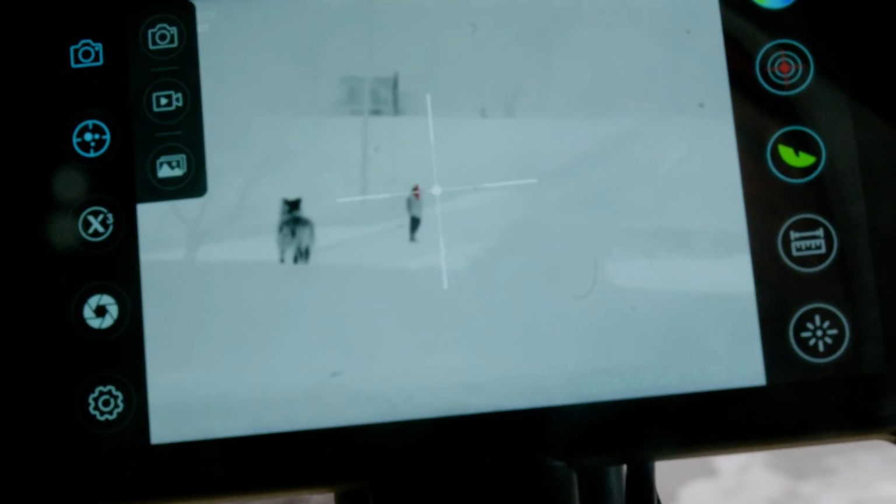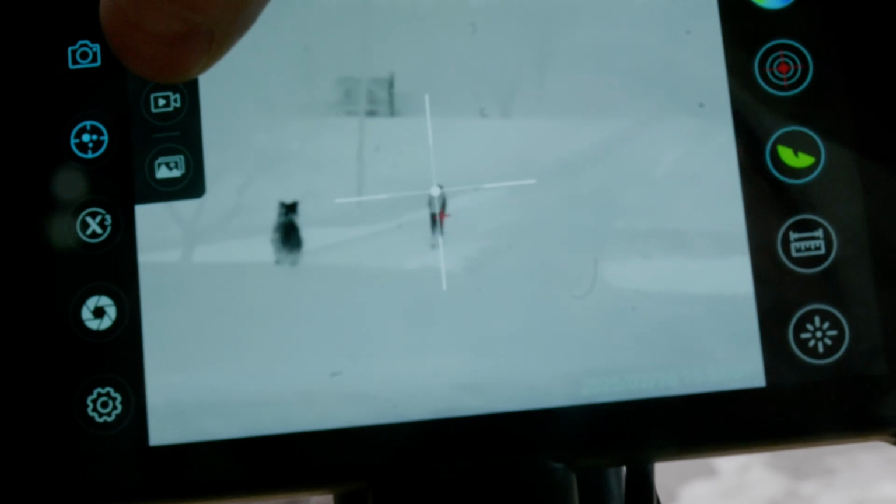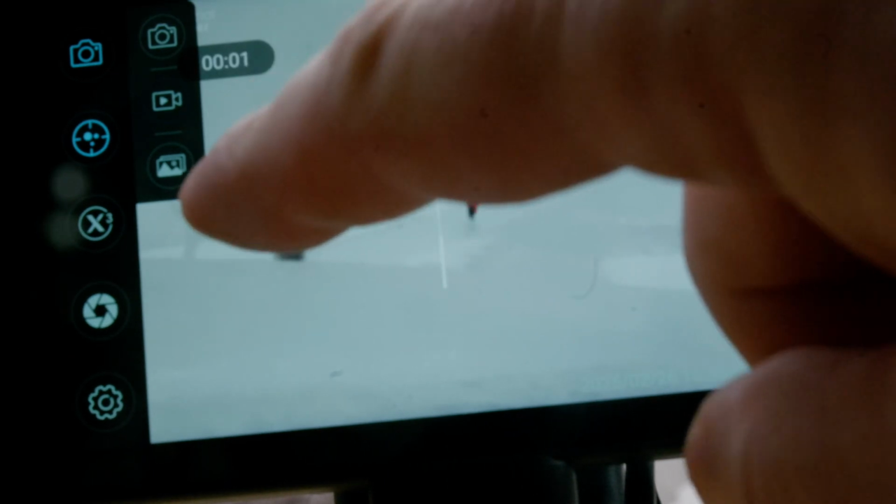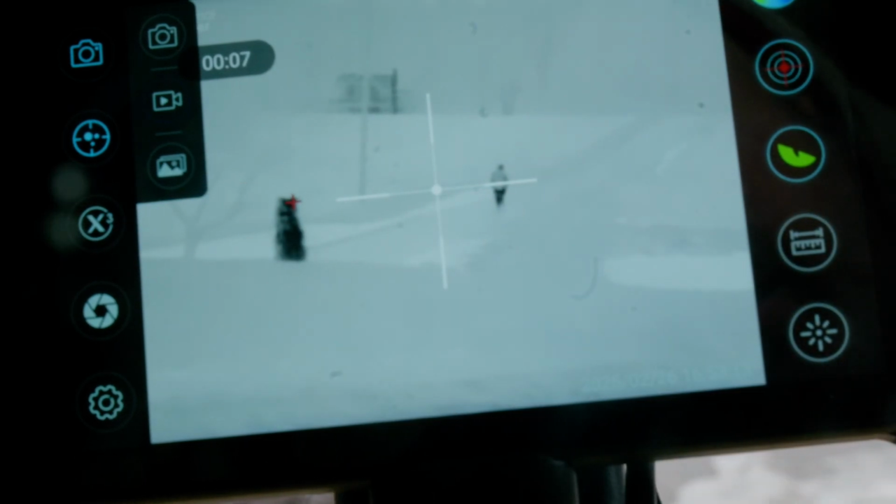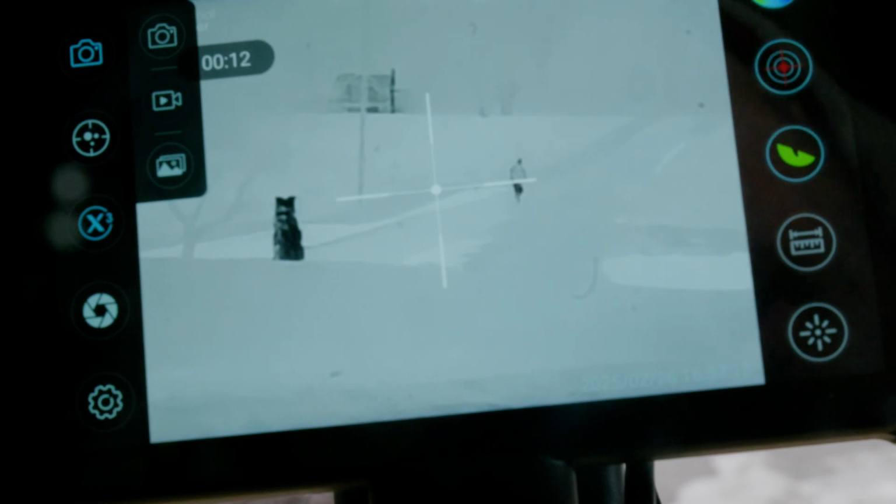So in here, you've got the camera settings. If you hold this, it takes a picture. See, picture saved successfully. And then we're going to go ahead and start recording. And then here is the library for all your photos and videos, and we'll go back to that after this is up. So I'm going to turn this back off. We don't need the tracking on right now.